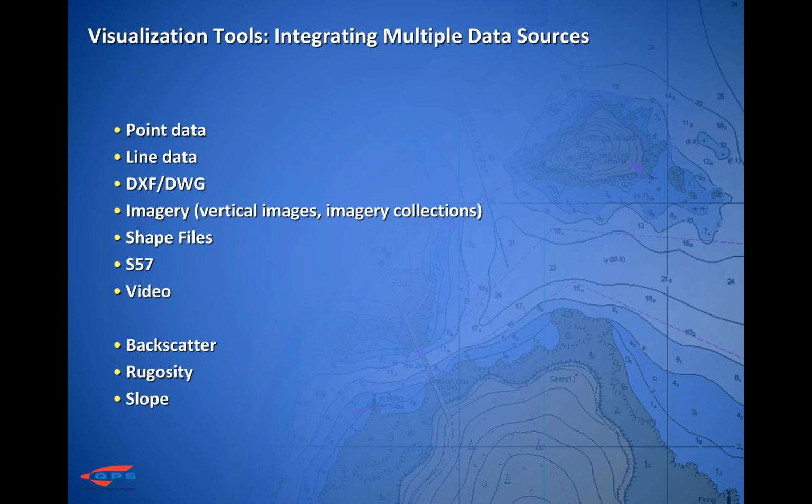You can also bring in imagery collections from HabCam stills or from benthic grab sites. You can bring in shape files, S57 ENC files, and you can also bring in video. You can also create scalars from your data. You can calculate backscatter, you can calculate rugosity, and you can calculate slope.